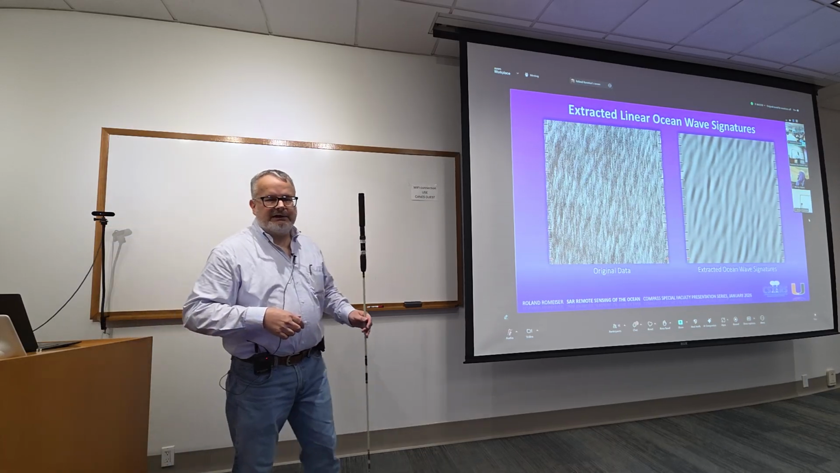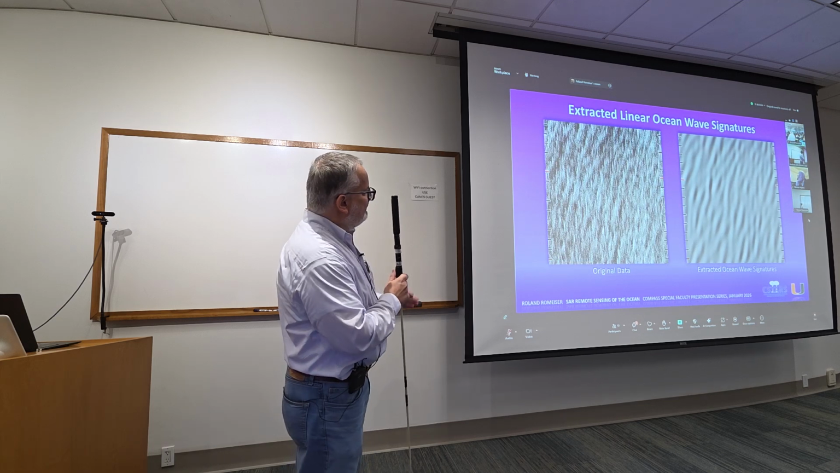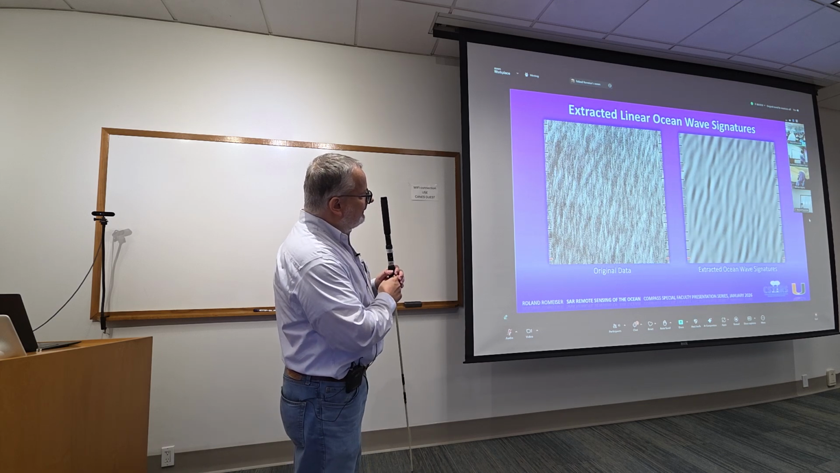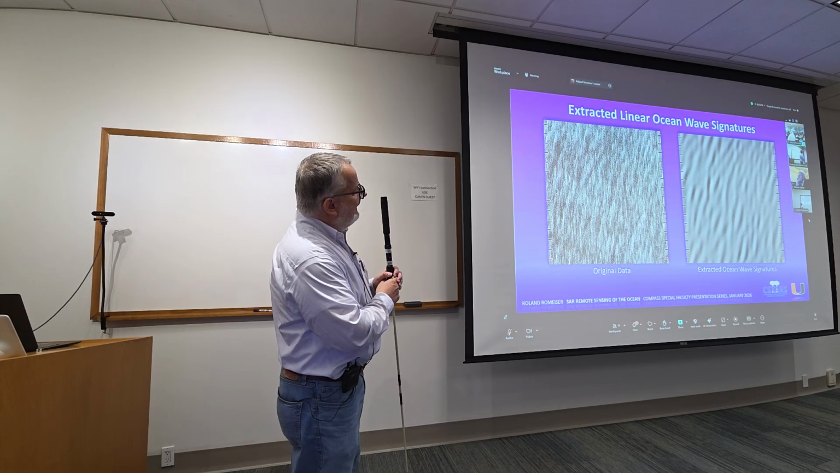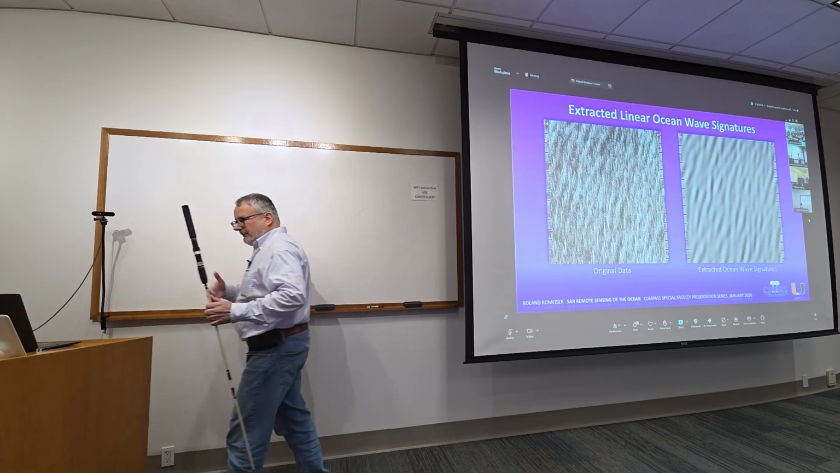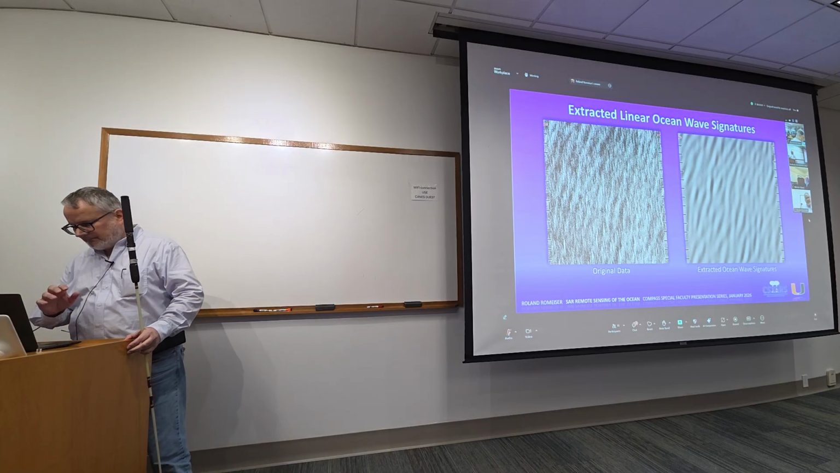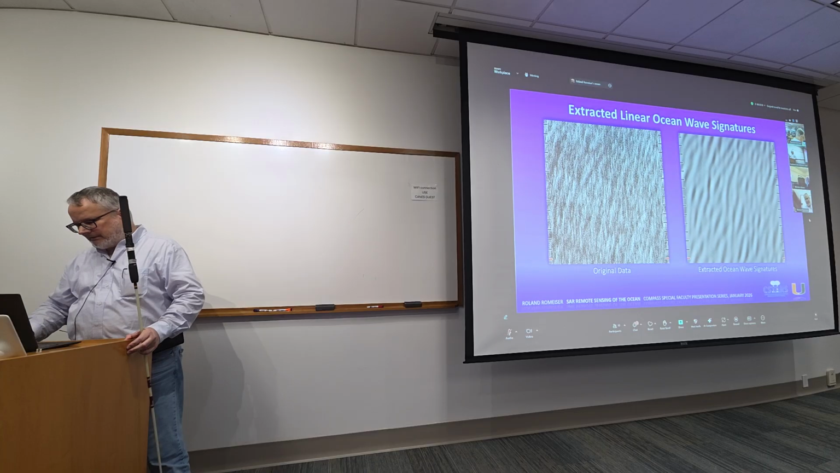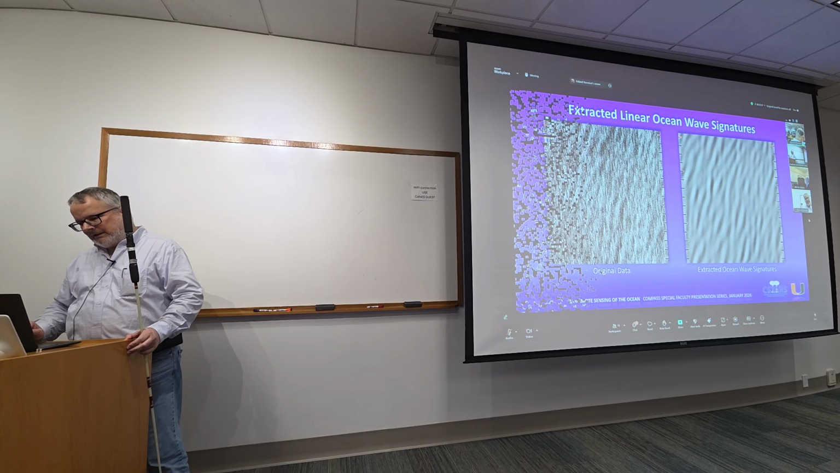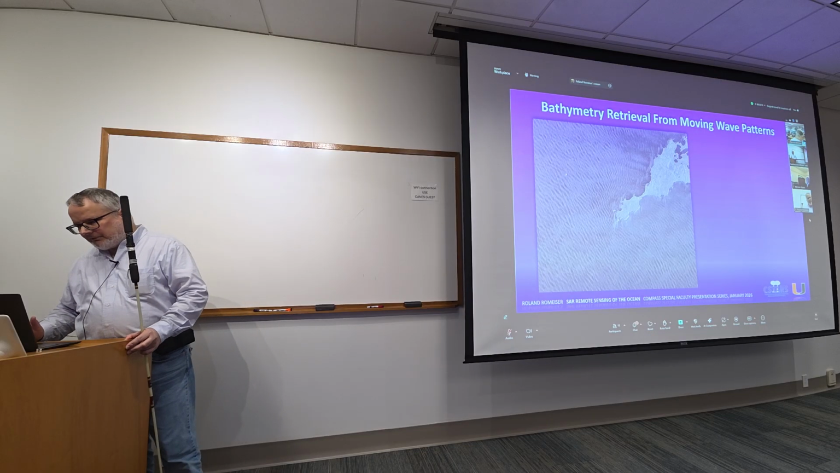We still have the same wave patterns there, but without all the noise from speckle noise and nonlinearities and other features that were there. And so this was used further for wave retrievals. You can use this for a new way of retrieving wave spectra. I will skip over that because I don't have enough time. But we will look at this application here, bathymetry retrieval.